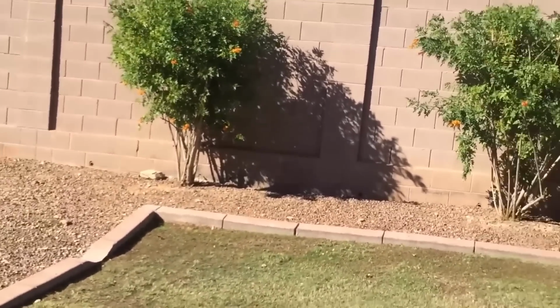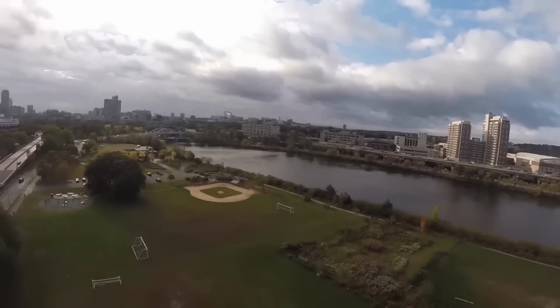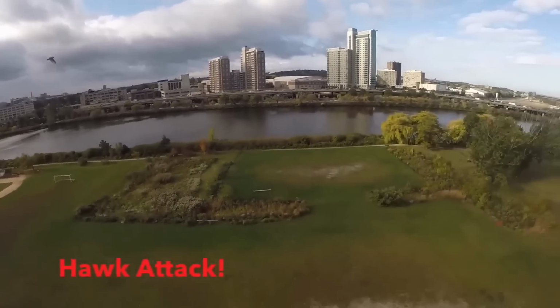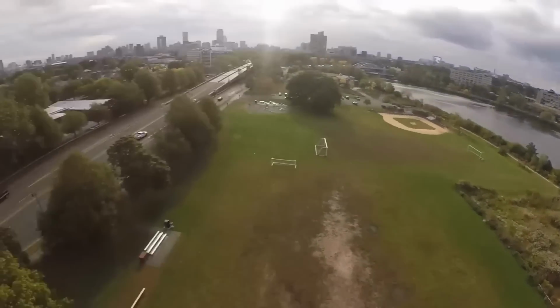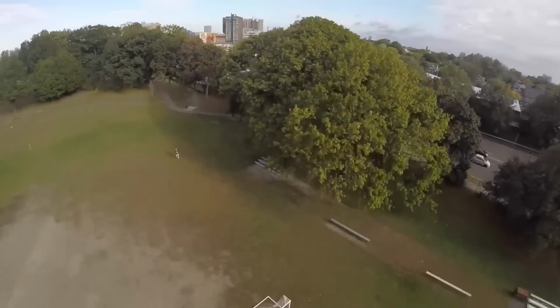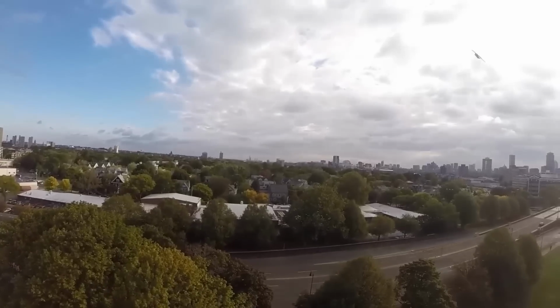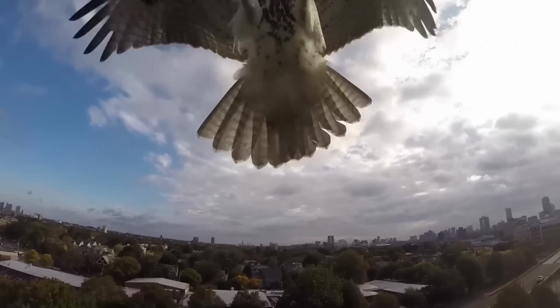Sticking with the hawk theme, check this footage out. Pretty impressive just to take that thing out of the air like that.